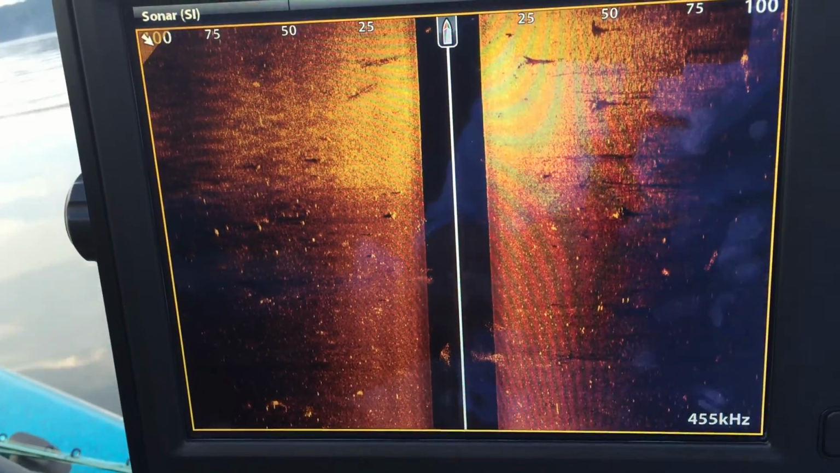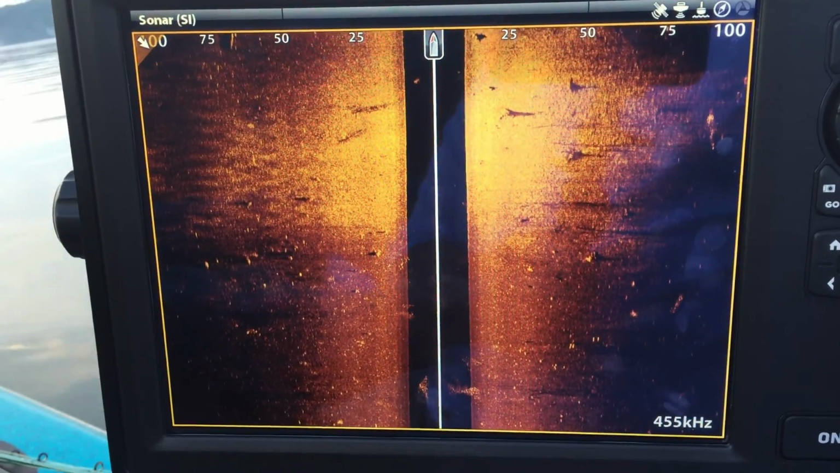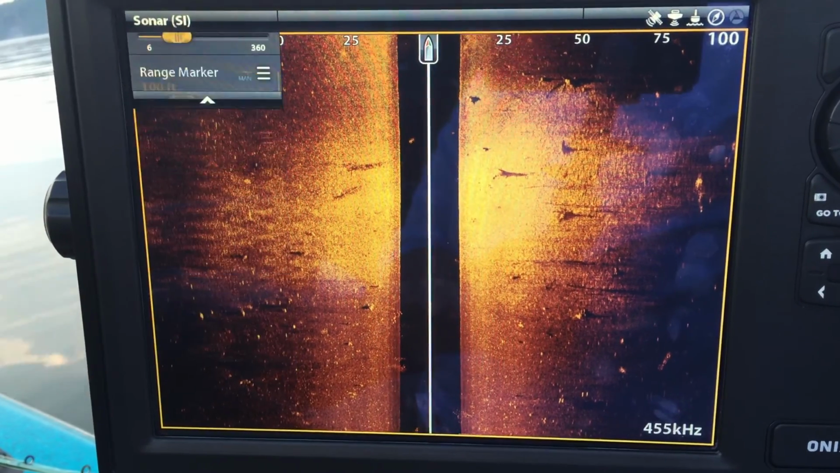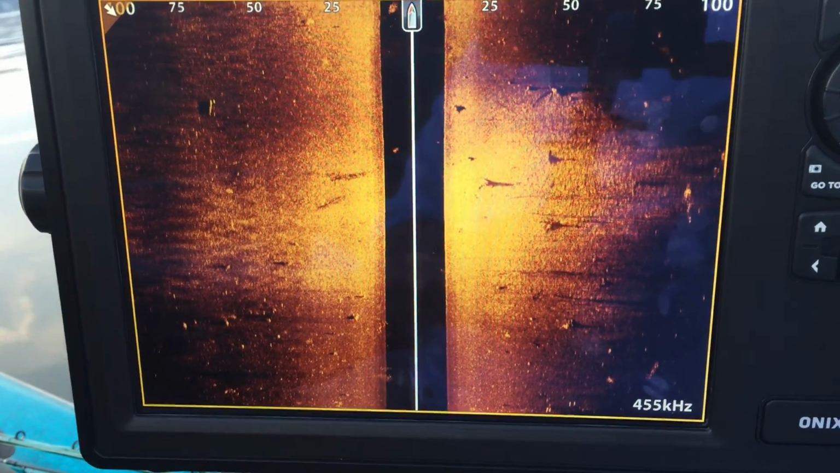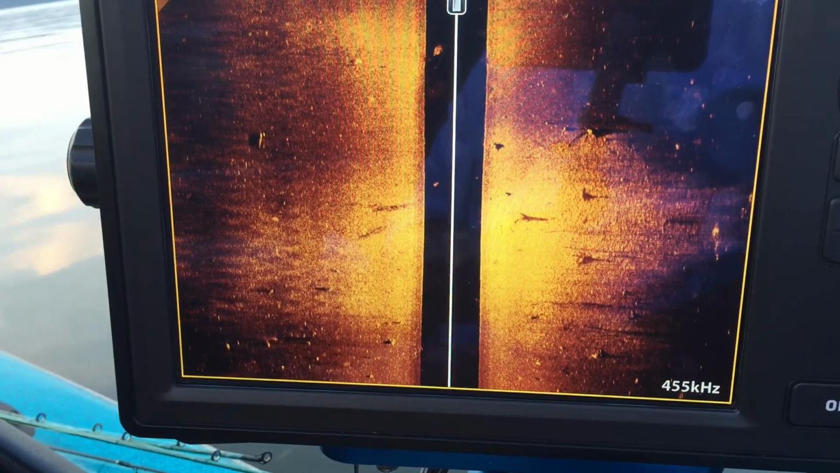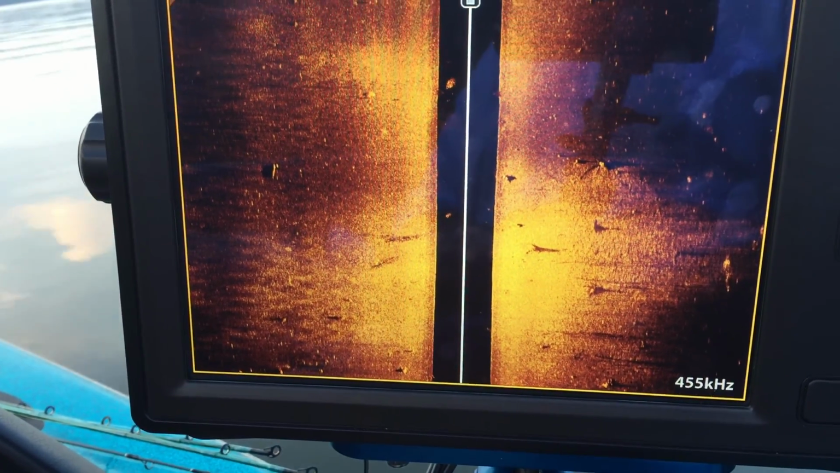Now, I don't see a lot of fish. Let me cut down the sensitivity. Well, sensitivity is on 8, so we're good. But what I do see here is several targets. Stumps, mainly stumps, a couple of logs. You got a log right down here, a couple of logs. So I might want to come back and fish those in a little bit.